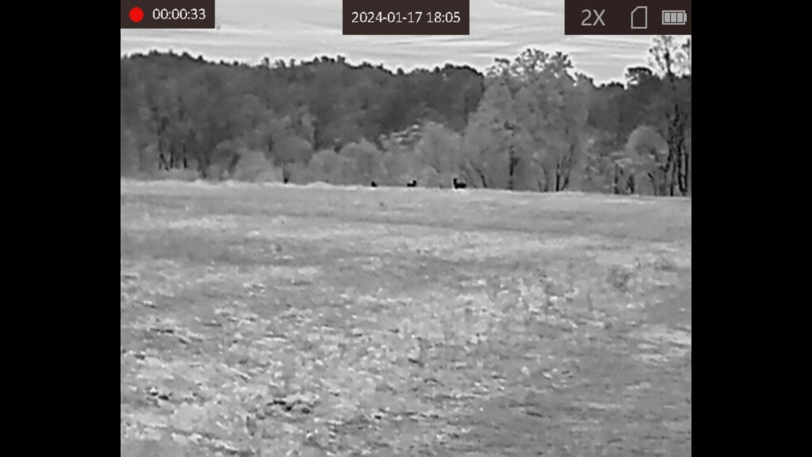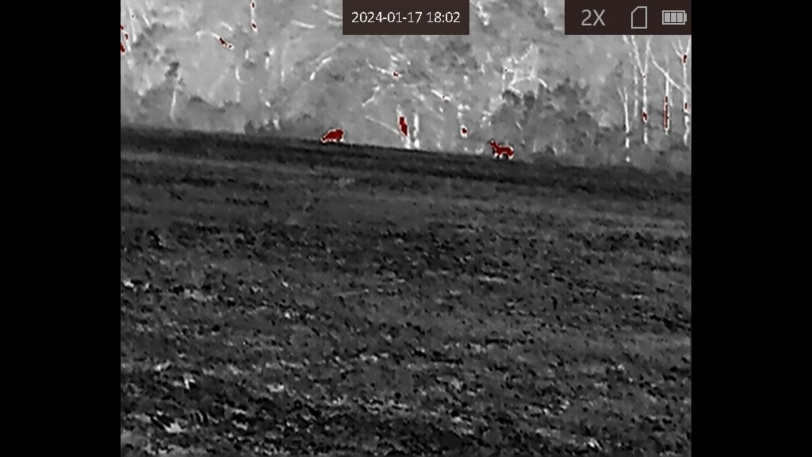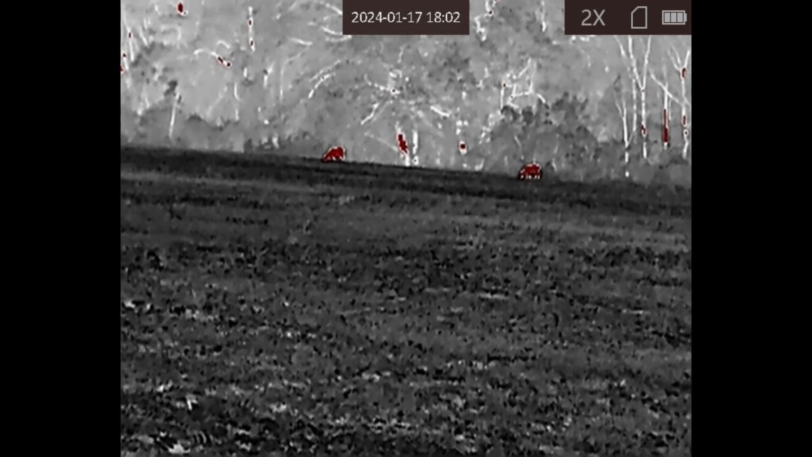So I'm using black hot for the distance. We're right around 250 yards with those deer. I'm zooming in. It gets really blurry once you start getting zoomed in. So those deer there are about 300 yards. That is the white hot. Here's the red hot. They're about 85, 90 yards there with that image.